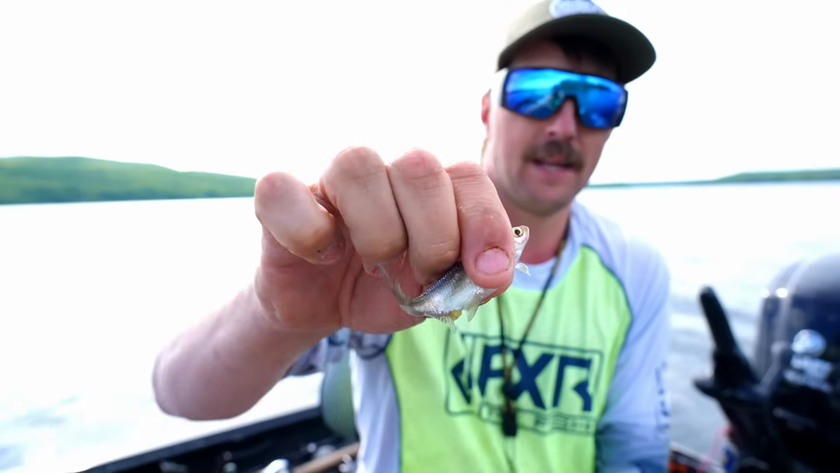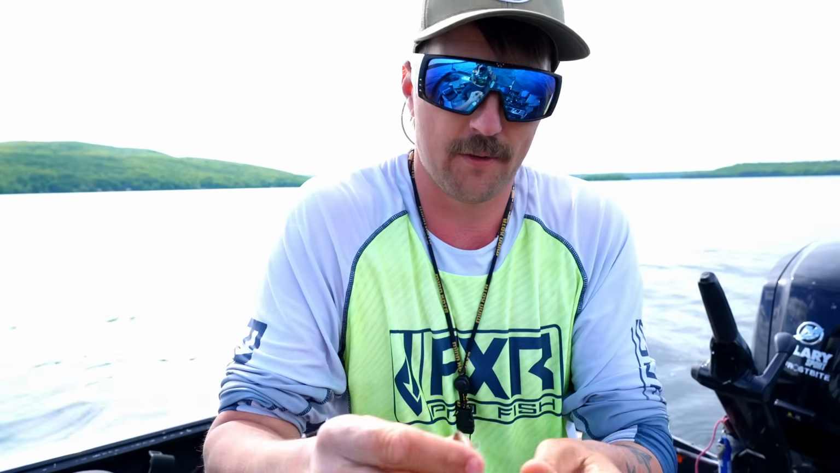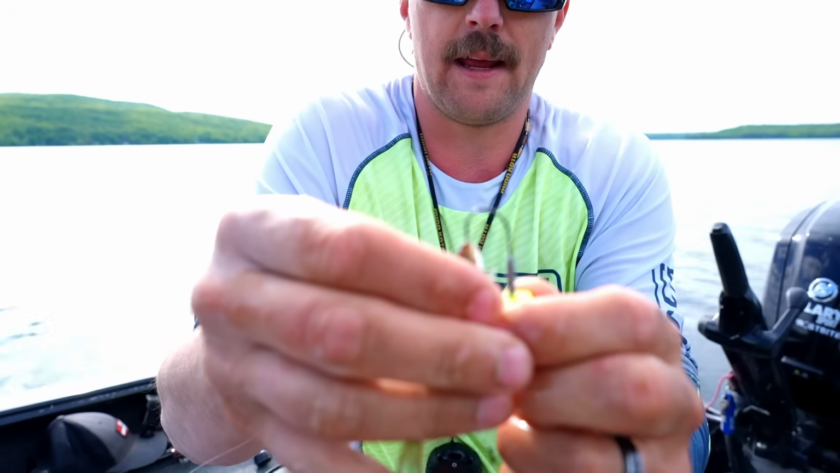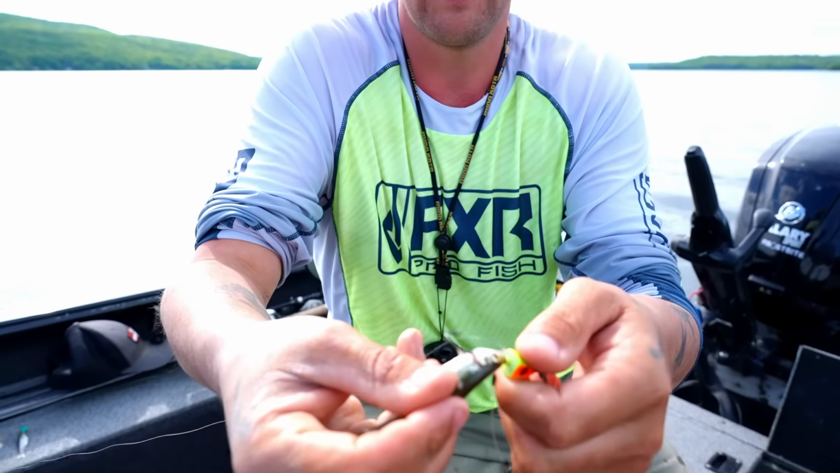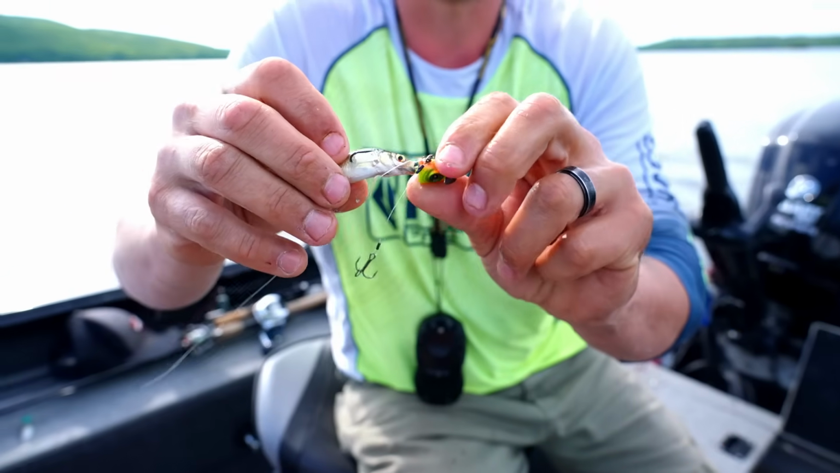We're taking a medium-sized shiner, and the way I like to hook these, there's many different ways, but I just go in the mouth. These Frostbite jigs have a really nice long shank, out the gill, and then I turn the hook and I go right on the lateral line and put it right through the side.